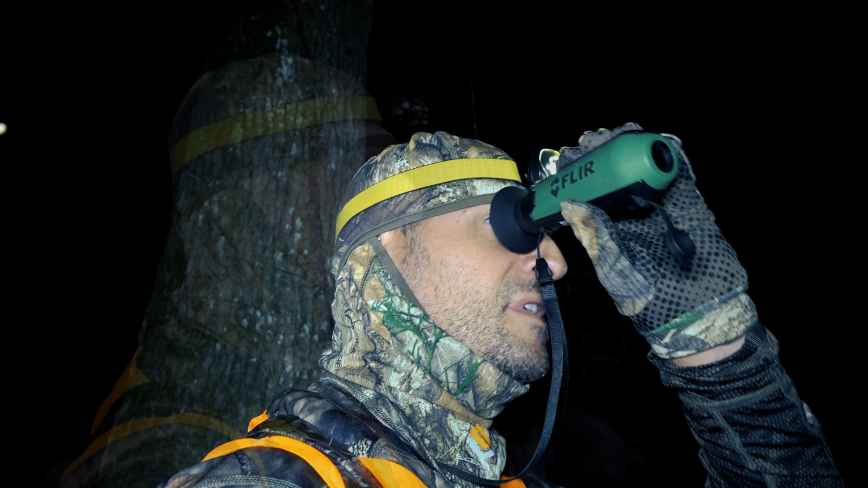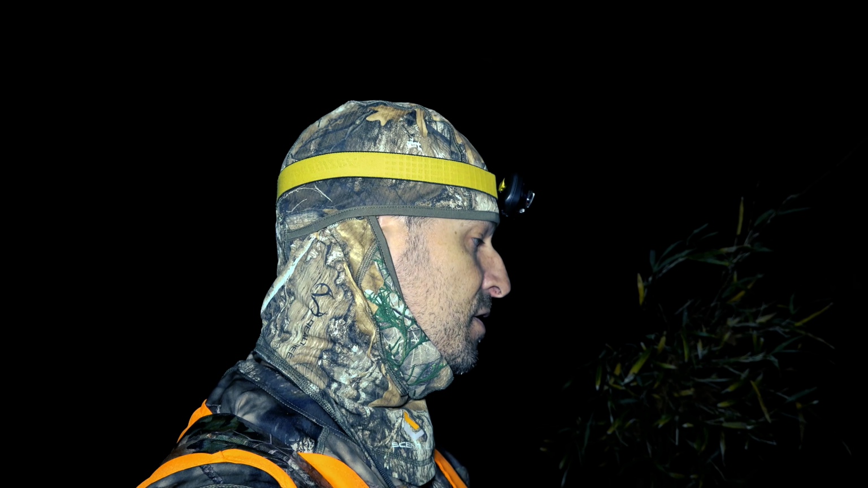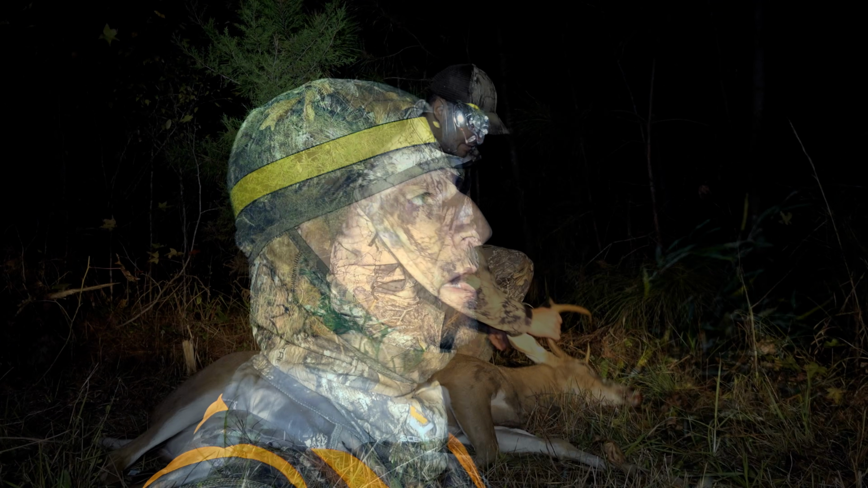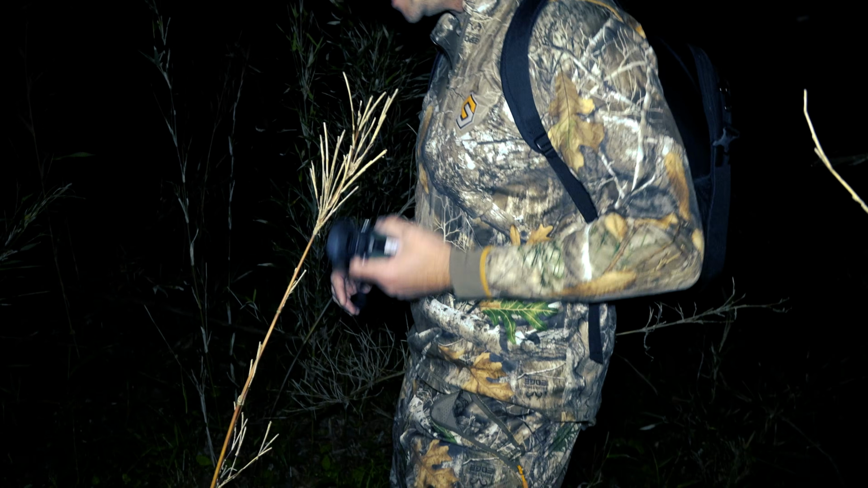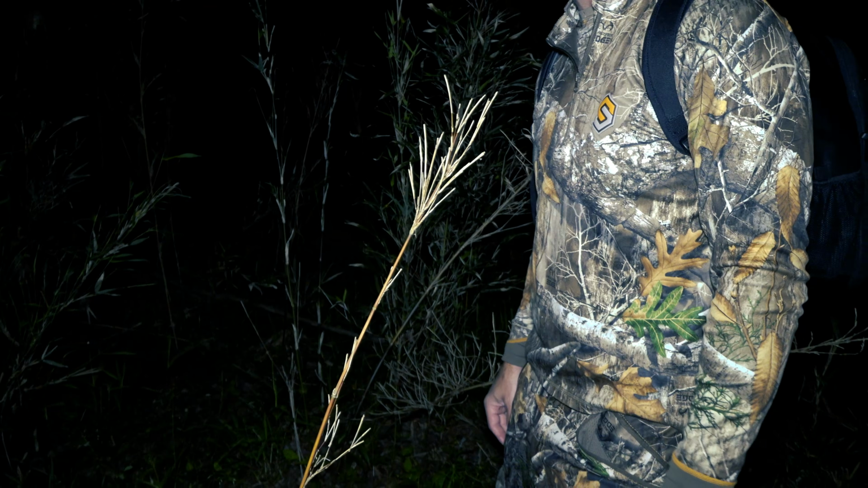I don't believe it. Without that thermal, zero chance of finding this deer. Zero. I was out here just blindly searching, walking in circles. I still haven't seen a speck of blood. The very last step was looking through this thicket. I mean, you have to have something like this, especially for tracking at night and everything.